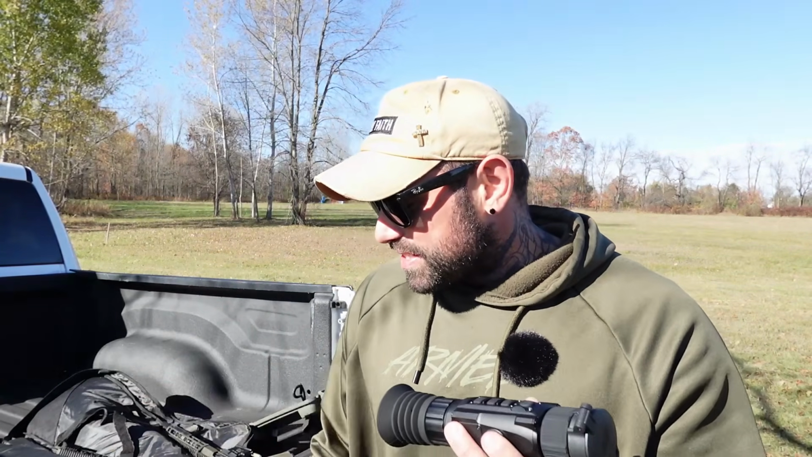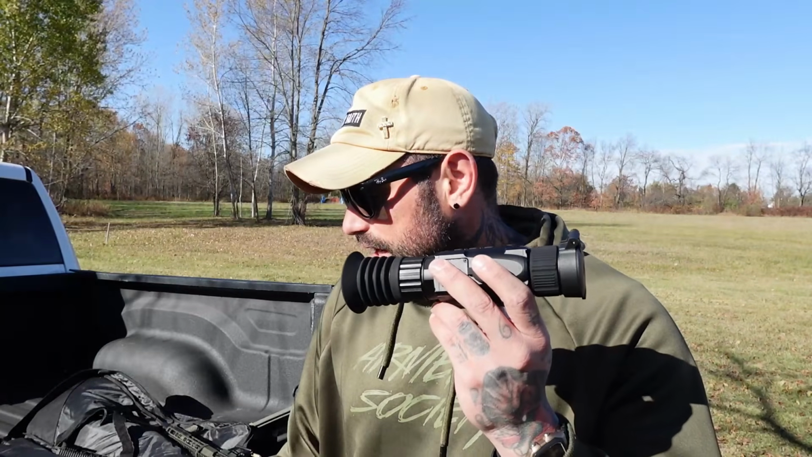We're going to hit it at distance and see how precise this is, especially in the daytime. It's even more vibrant at night. I'm putting B-roll around here so you guys can see what it looks like.